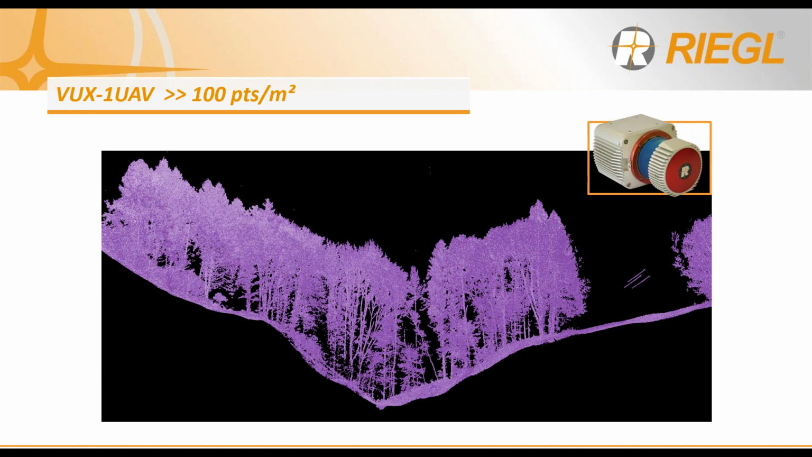After the laser pulse is emitted, it begins to diverge, increasing the diameter of the laser pulse. As this laser pulse diverges, portions of the laser pulse may come in contact with vegetation and reflect back to the sensor, while other portions of the laser pulse travel to the ground unobstructed and reflect back to the sensor. With the VUX-1 UAV capable of emitting 550,000 laser pulses per second, you can have the confidence that you will be able to penetrate even the thickest vegetation.